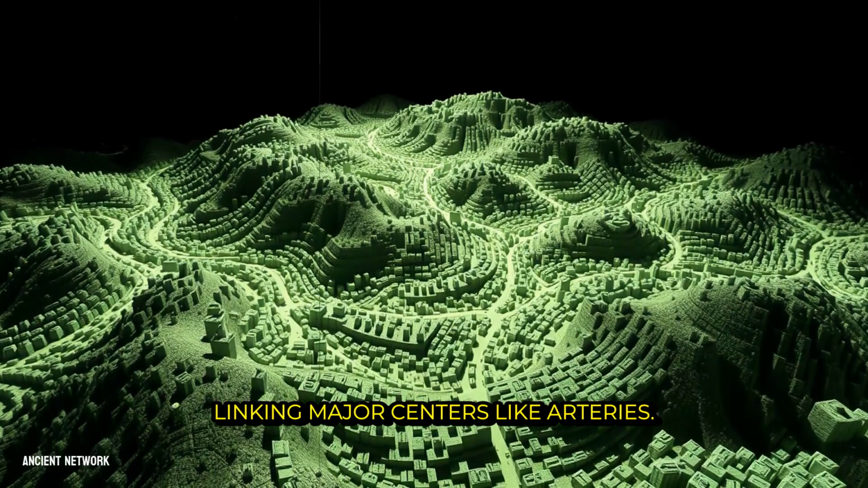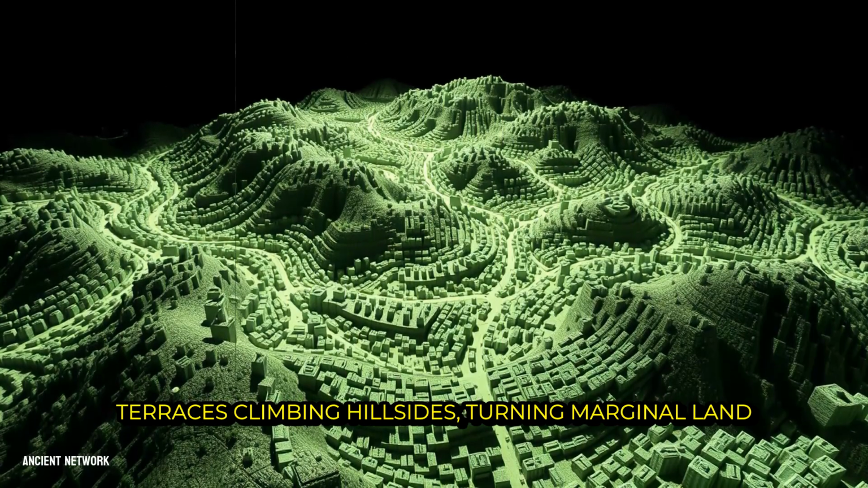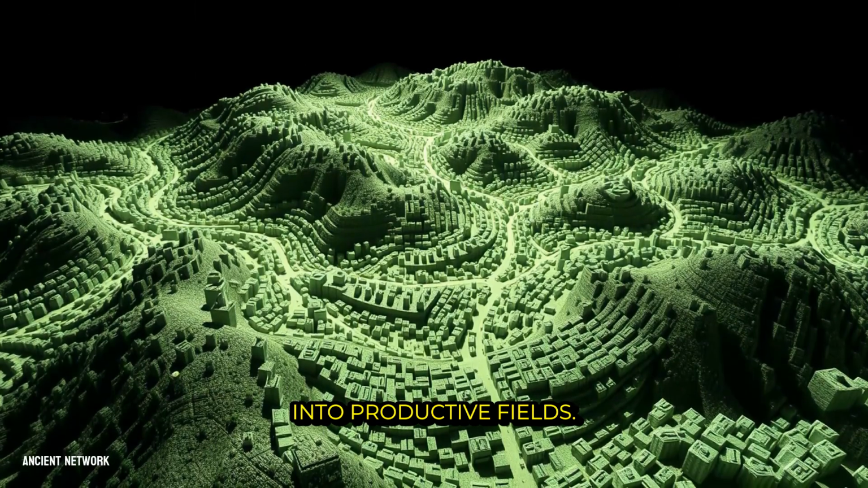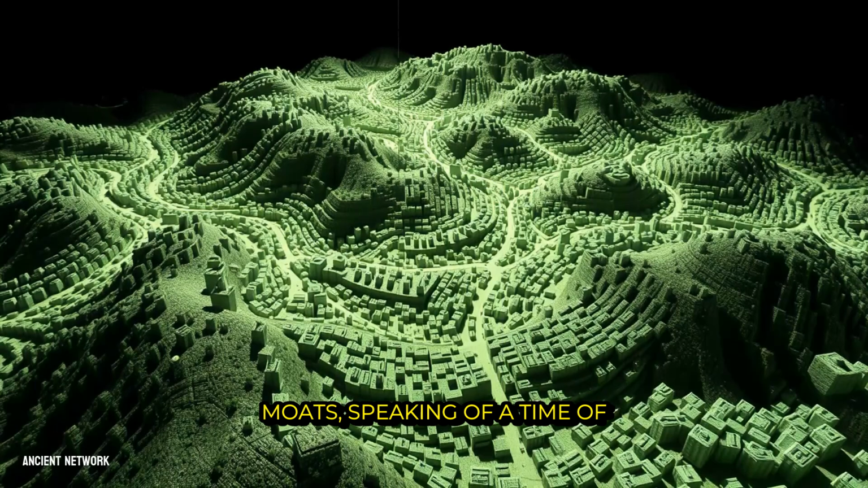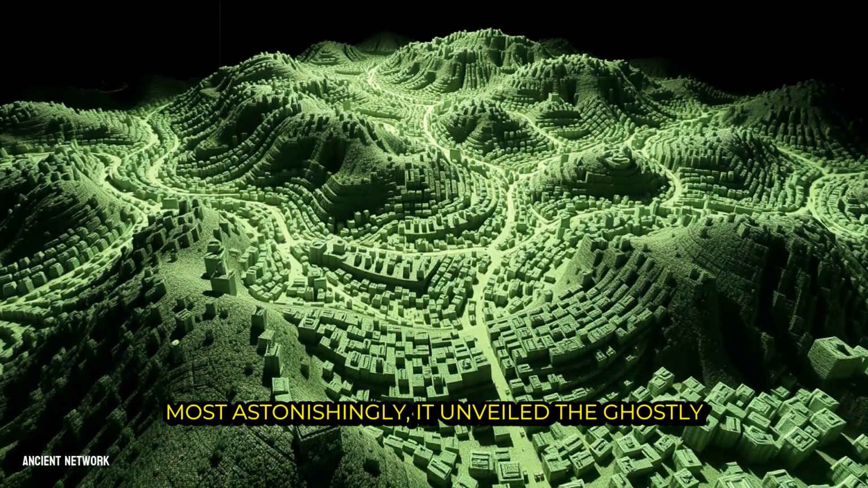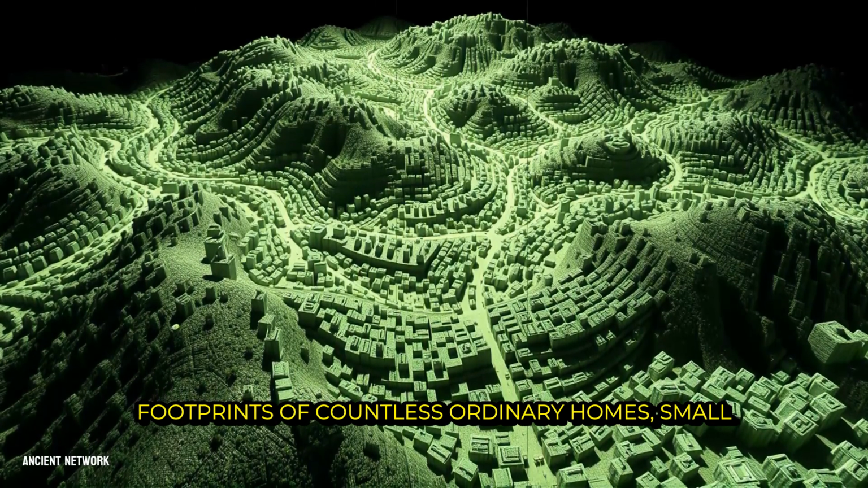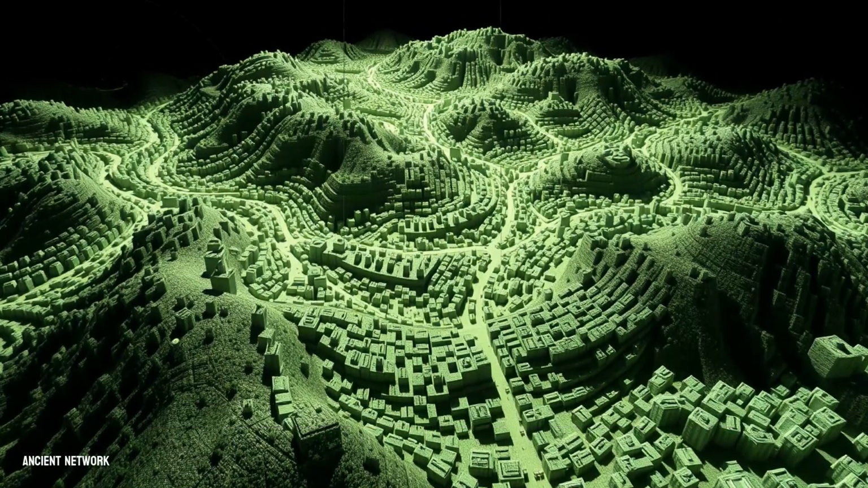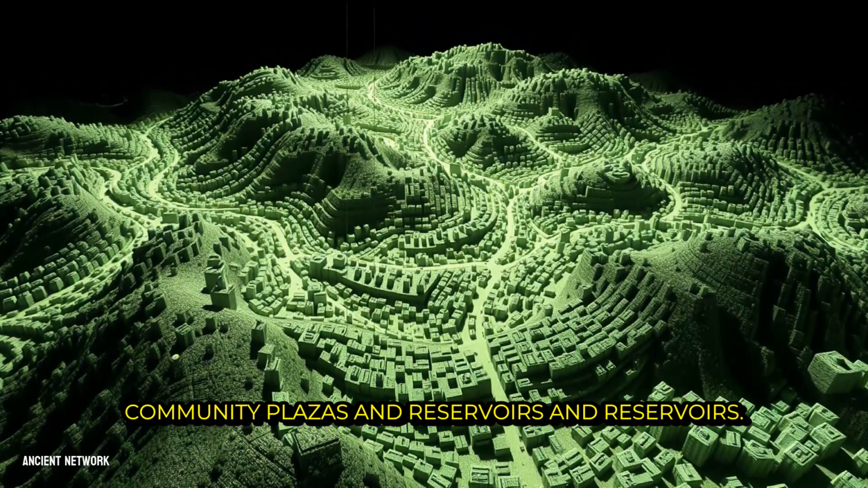It exposed intricate grids of agricultural terraces climbing hillsides, turning marginal land into productive fields. It outlined formidable defensive earthworks and moats, speaking of a time of conflict and organized protection. Most astonishingly, it unveiled the ghostly footprints of countless ordinary homes, small stone platforms that once supported wooden and thatch houses, clustered around smaller community plazas and reservoirs.